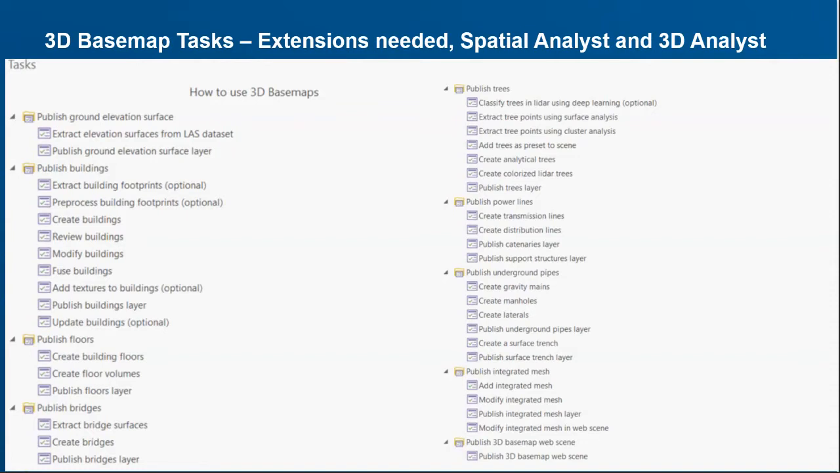And then it has for publishing the trees, and then power lines, publishing on the ground. And we're going to get a little bit more into all these.